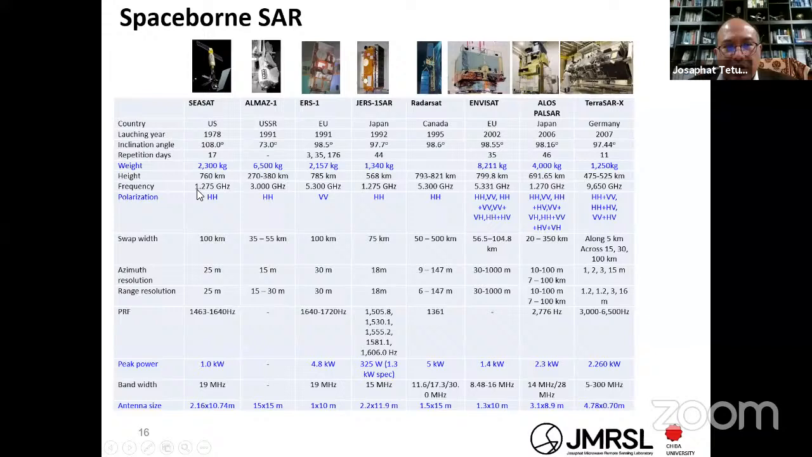1.275 gigahertz is in SEASAT, JERS-1, ALOS. It is in the L band. And then 3 gigahertz is in ALMAZ. It is S band. And then 5.3 is for ERS-1, RadarSat and ENVISAT. It is in the C band.